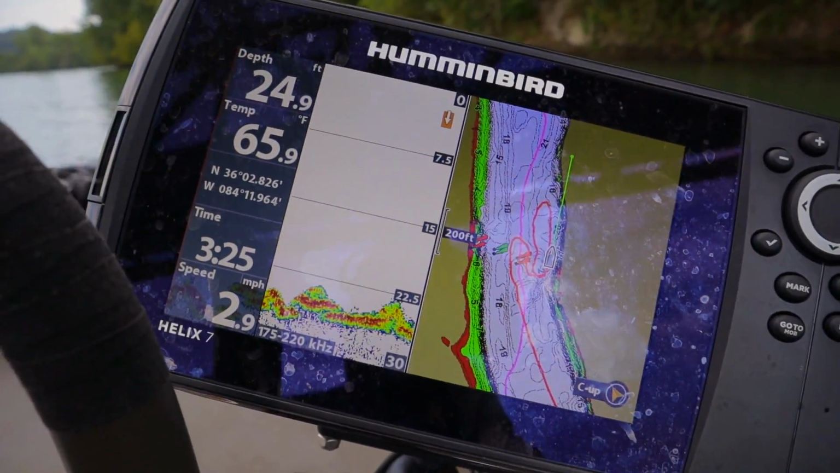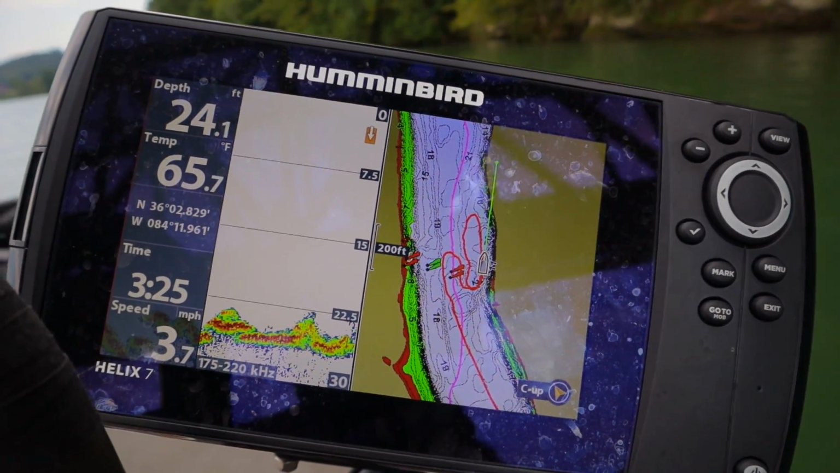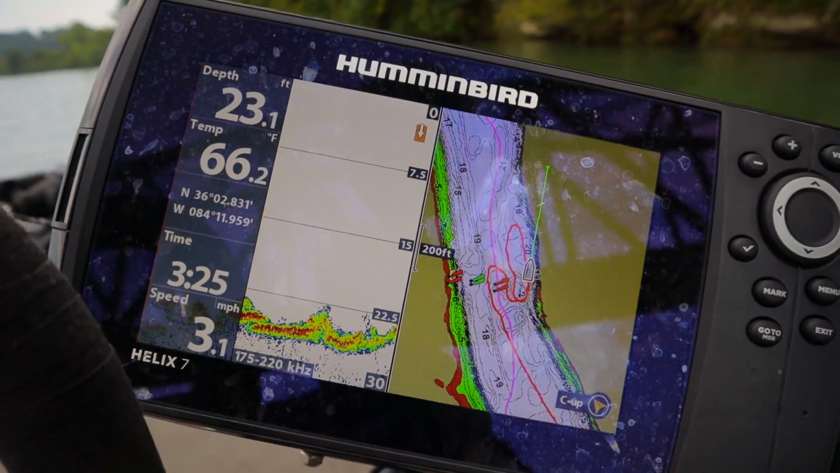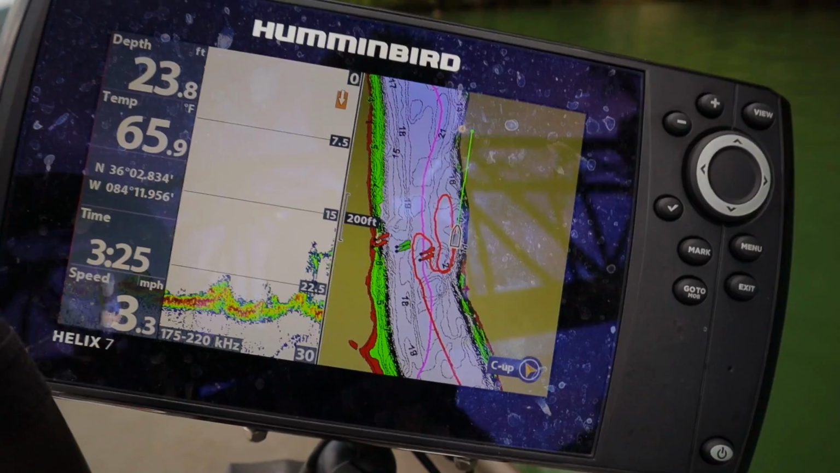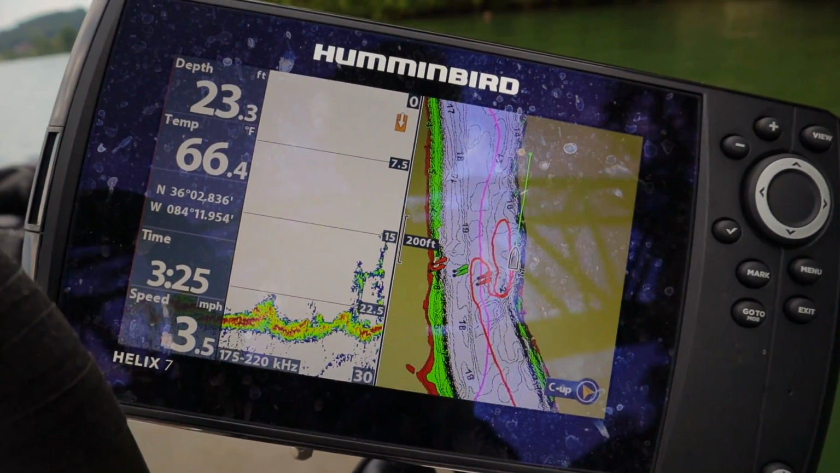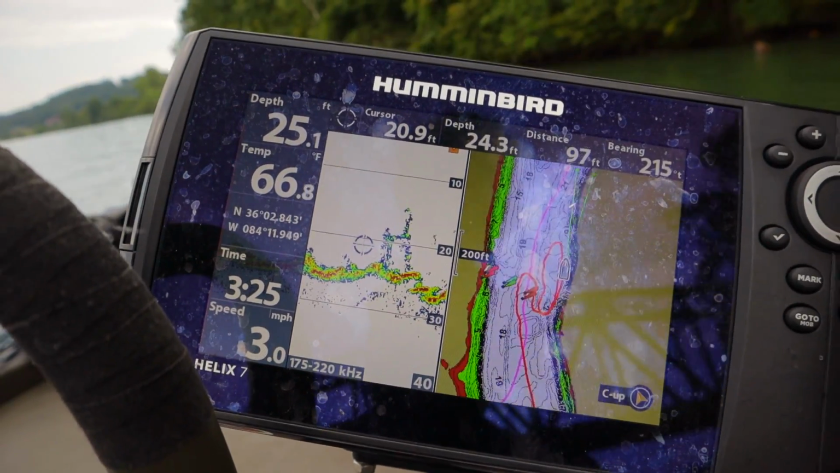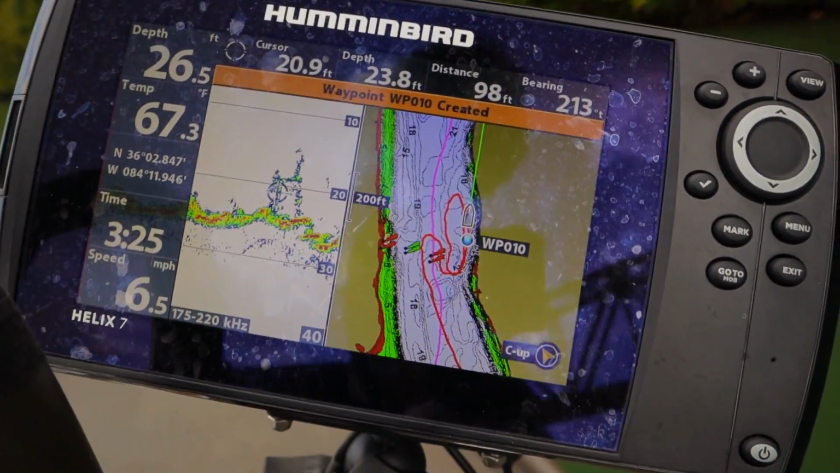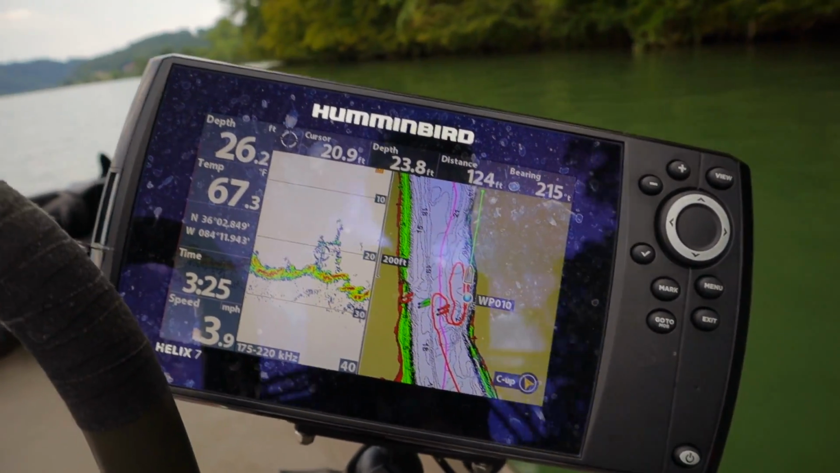Okay, I think I found a tree in the water right here. You can see where it's red, and then you get like a green spot. Right there. So I am going to mark that. Got it marked. And cut my engine. And hope I don't hit the bank over here.